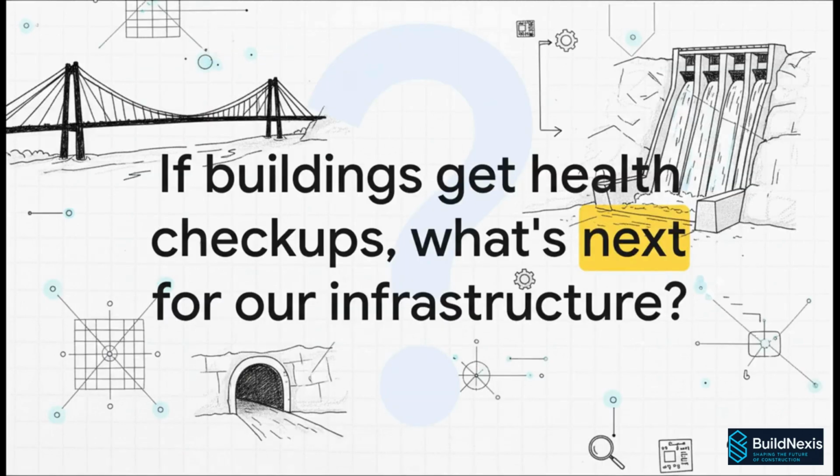And this technology really just opens up a much bigger picture. I mean, if we can start giving our buildings these routine, incredibly data-rich health checkups, what's next? What other critical parts of our infrastructure, our bridges, our tunnels, our dams, could we make smarter and safer? That is the really exciting question that we're finally able to ask.